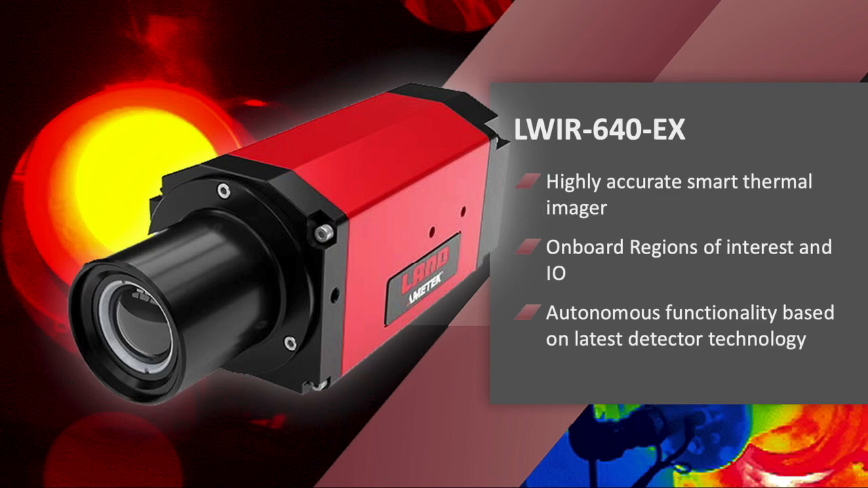That might be an ignition panel, it might be a server, it might be instrumentation in the field. And that means that we can install the camera, communicate directly with that equipment without going through additional switches. So it's quite a nice advantage when you're working in areas where there's no infrastructure existing already, or little infrastructure existing already. And then autonomous functionality based on the latest detector.